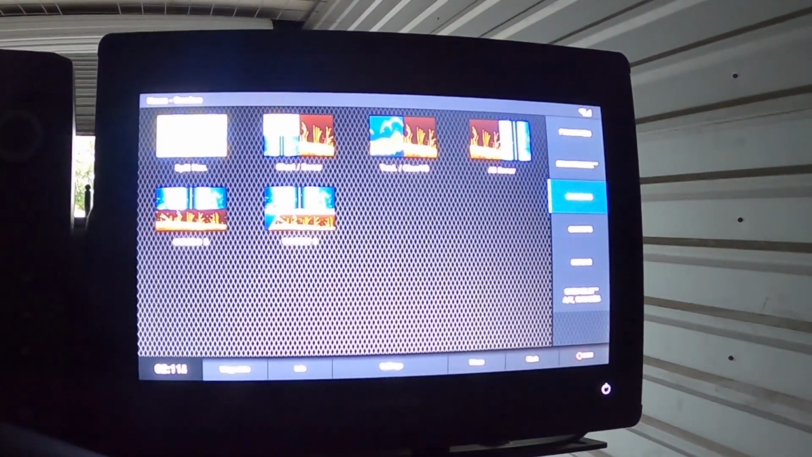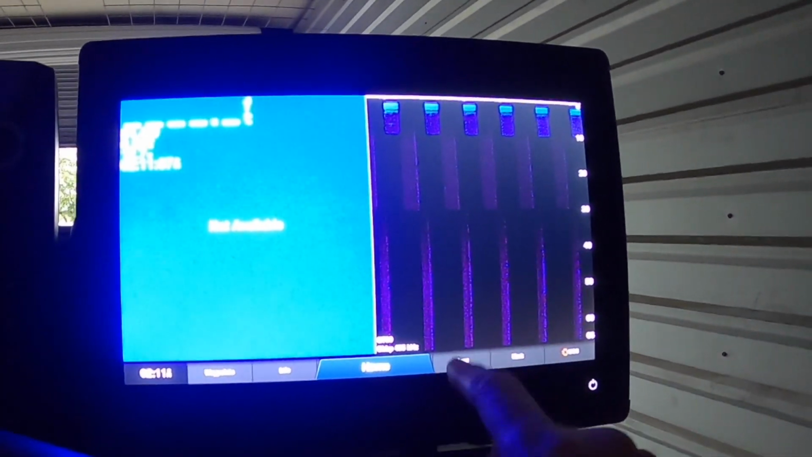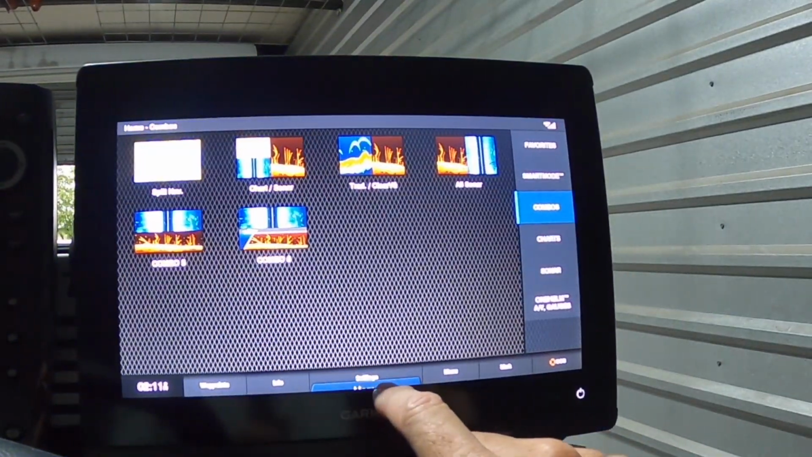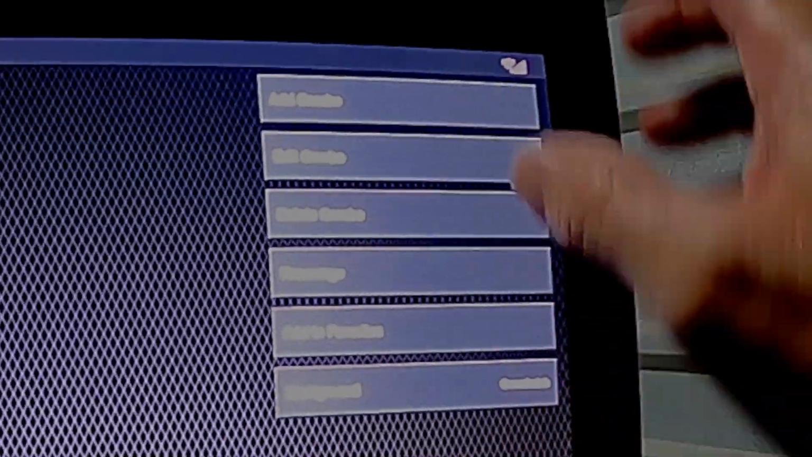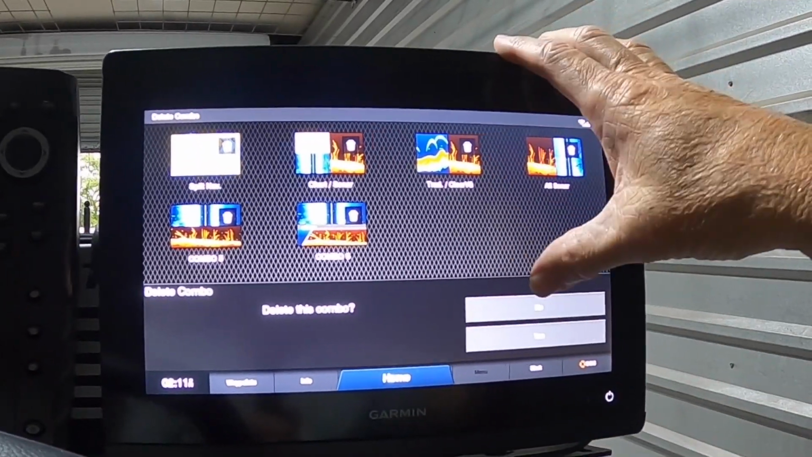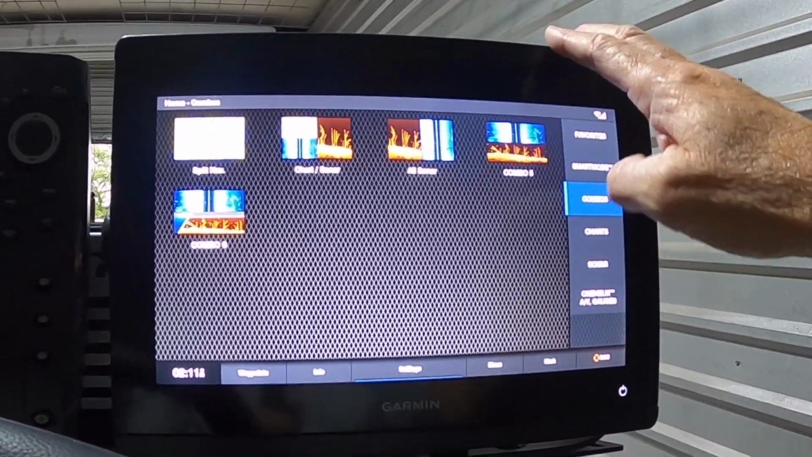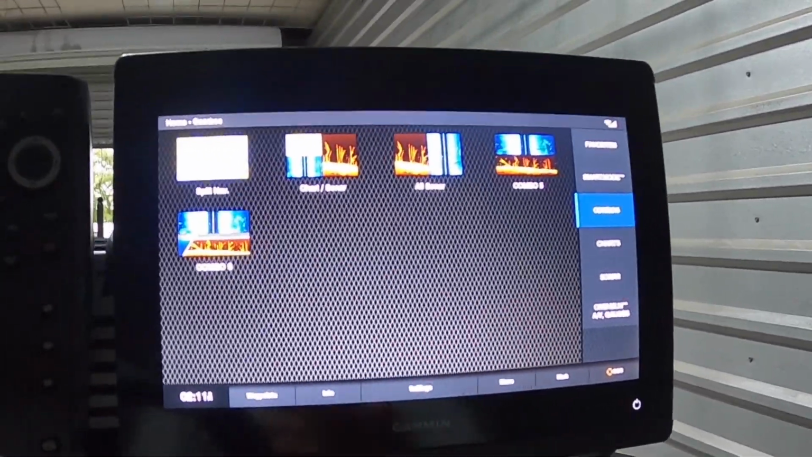So let's say that I don't think I'm ever going to use that one right there, which I certainly will. What I would want to do now is do the same thing. Whoops, let's go back here. We're going to go from the combo screen to menus. I'm going to say delete a combo. I'm going to click on that combo right there, and it says delete this combo, yes or no, and I say yes.